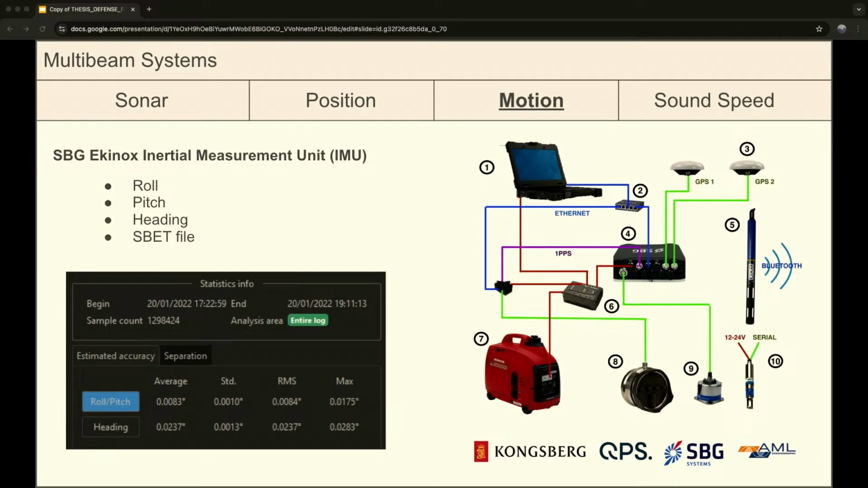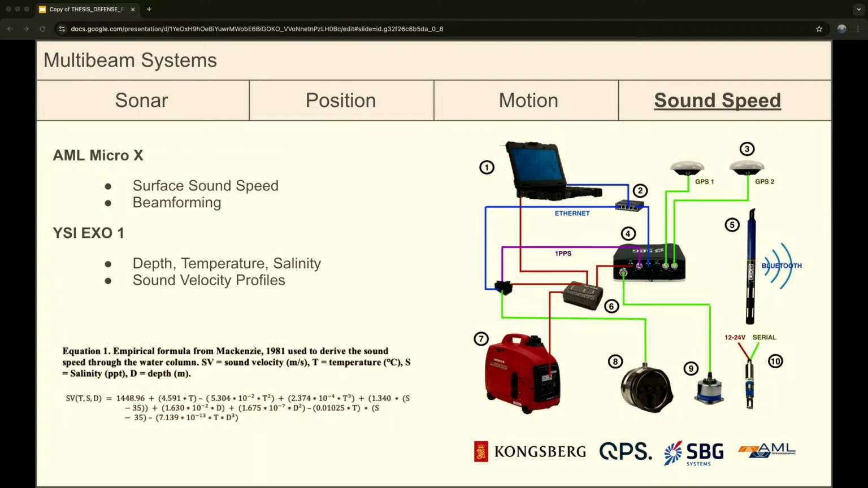And then for the motion system, I have an SPG Equinox inertial measurement unit, and that's seen here. And that integrates into our positioning sensor. And besides roll, pitch, and heading, that also gives us these SBET files, which is a smooth best estimate of trajectory. And the way it does that is it fuses that motion data with the position data together.